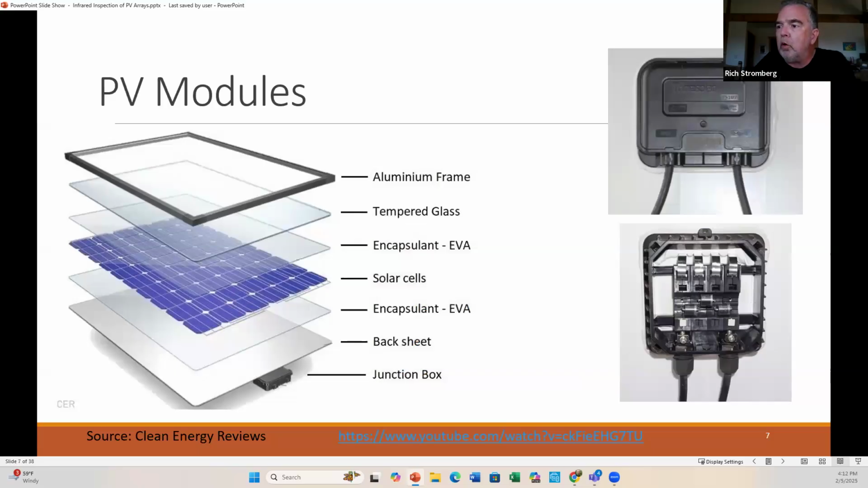Here's a typical module. This is not the newer bifacial that has glass on the back sheet, but you start with aluminum frame in the front, tempered glass that you can touch when you walk up to it. There's a very thin, transparent encapsulant. This encapsulant happens to be made of ethyl vinyl acetate, which for short they call EVA, but there's other kinds.